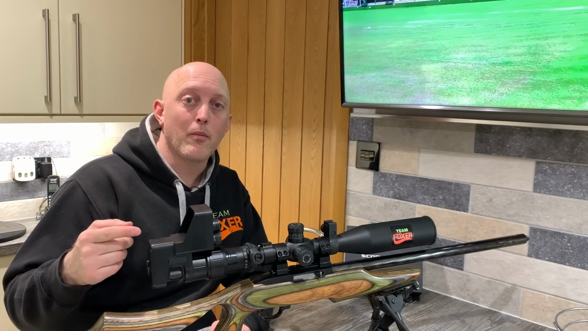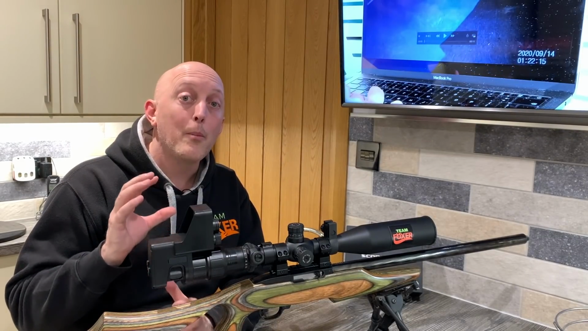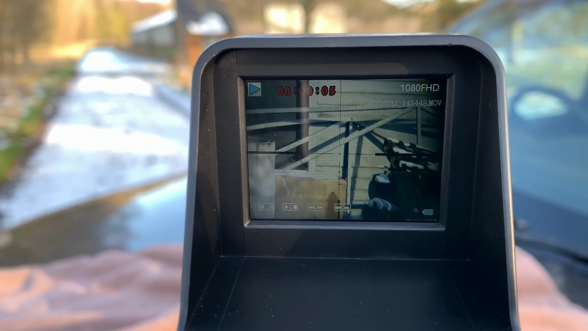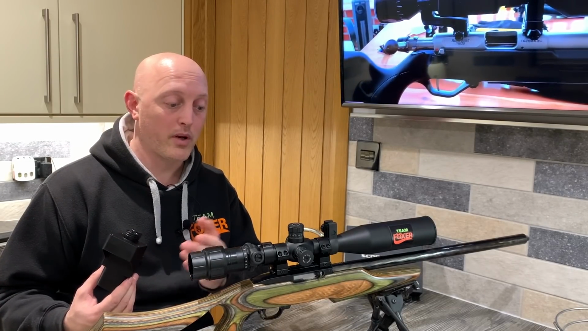The menu system on the back, very easy to use and quite intuitive. A big plus point for me was the ability to play back what you just recorded on the little screen. It's pretty quick to install as well. You can actually leave the collar permanently on your rifle if you want.